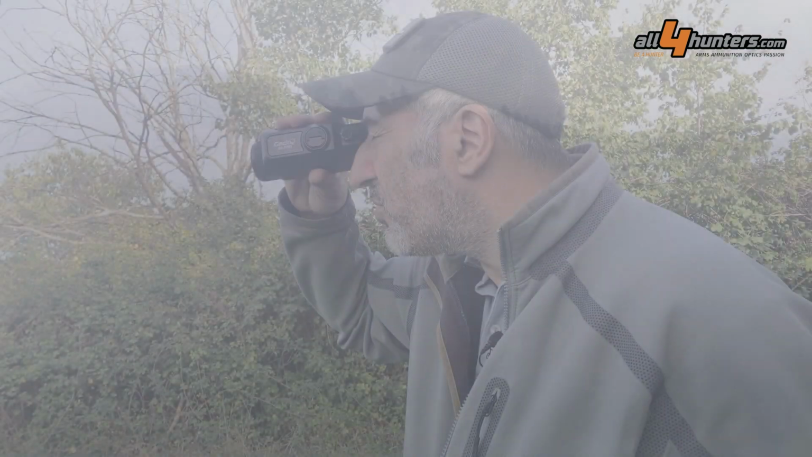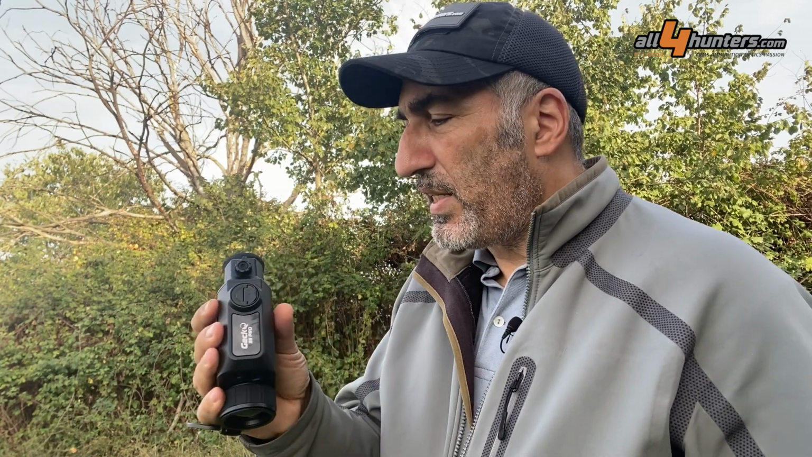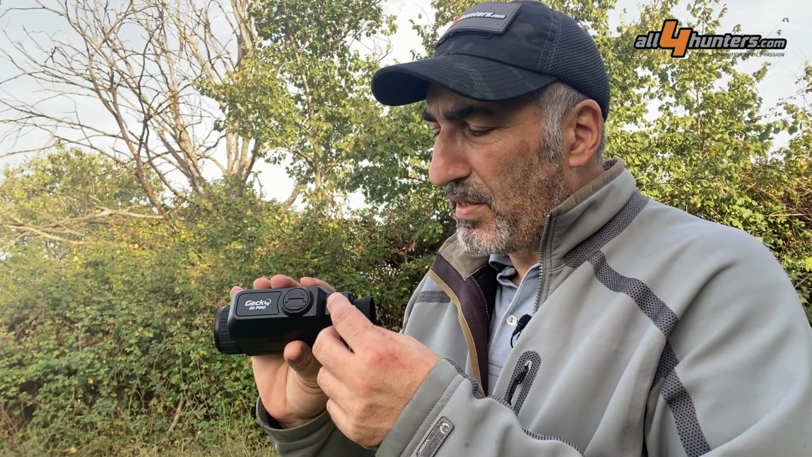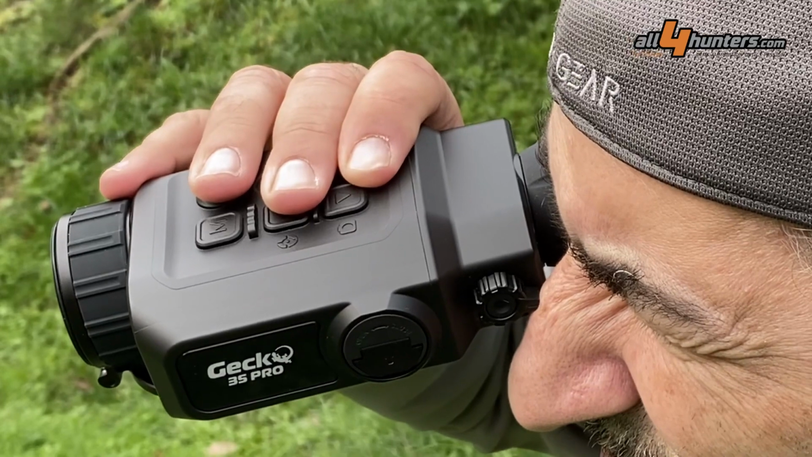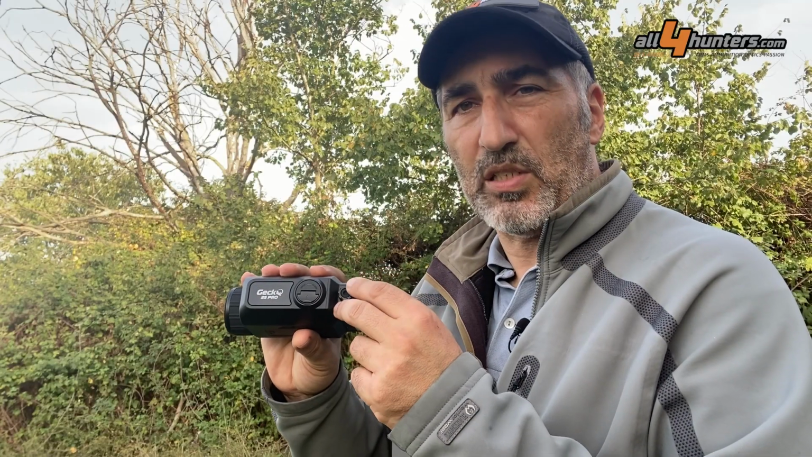Okay, so the first thing that comes to mind after half an hour of using the Gecko is that the performance is absolutely excellent. The resolution is so high, the detail is amazing, and the second thing is that the adjustment knob for the diopters of the eyepiece itself, and it's a little bit protruding out of the body of the device, is uncomfortable after some time.